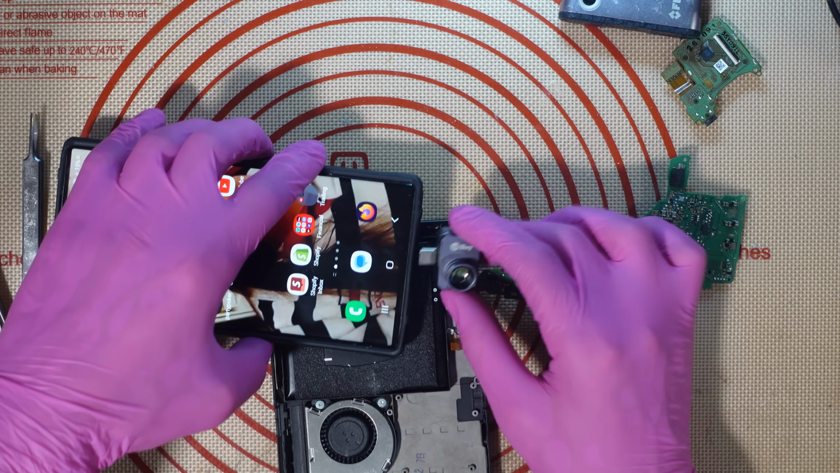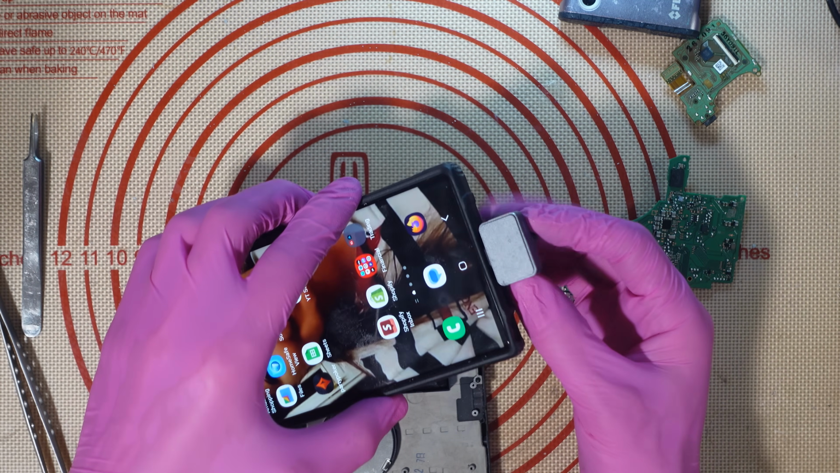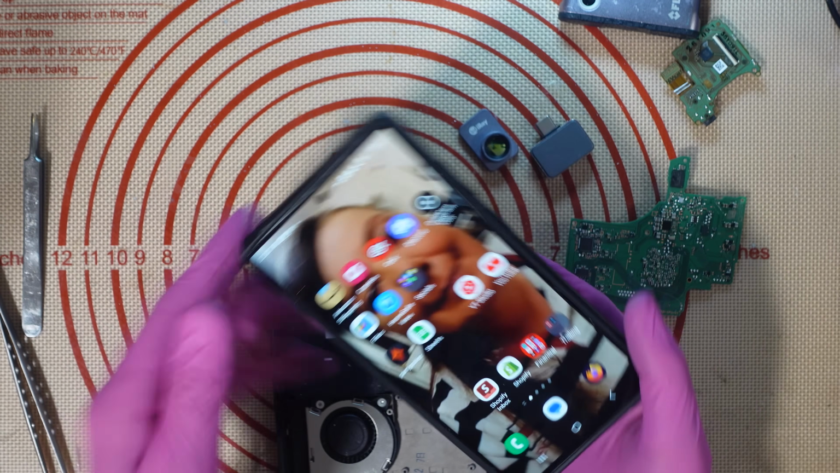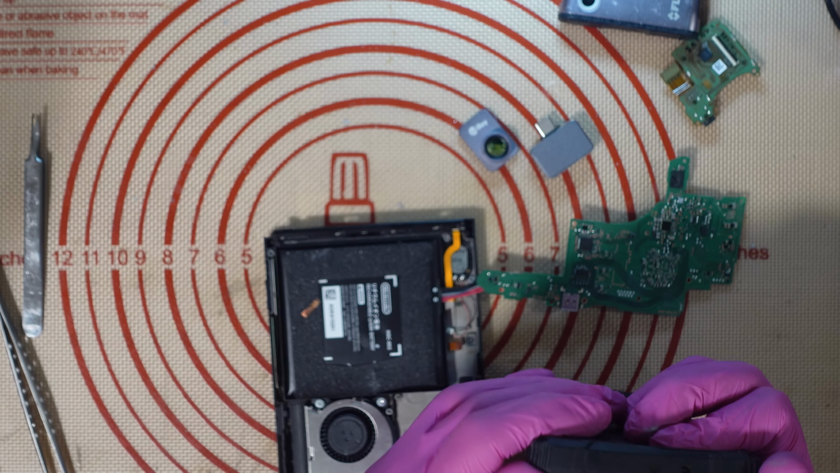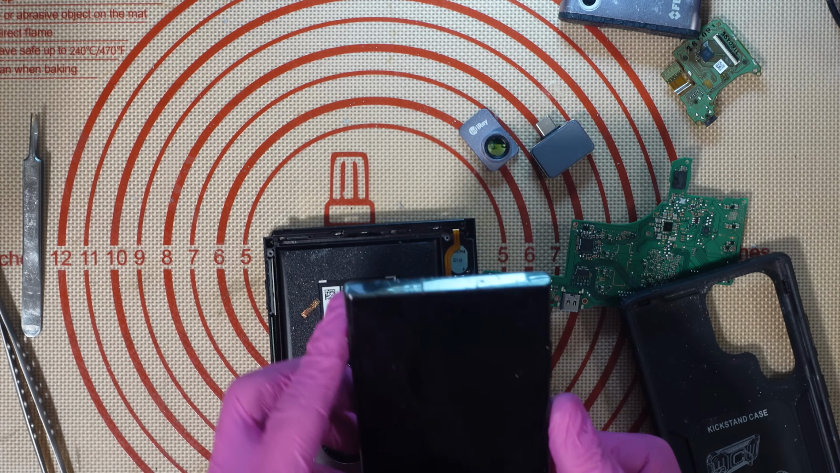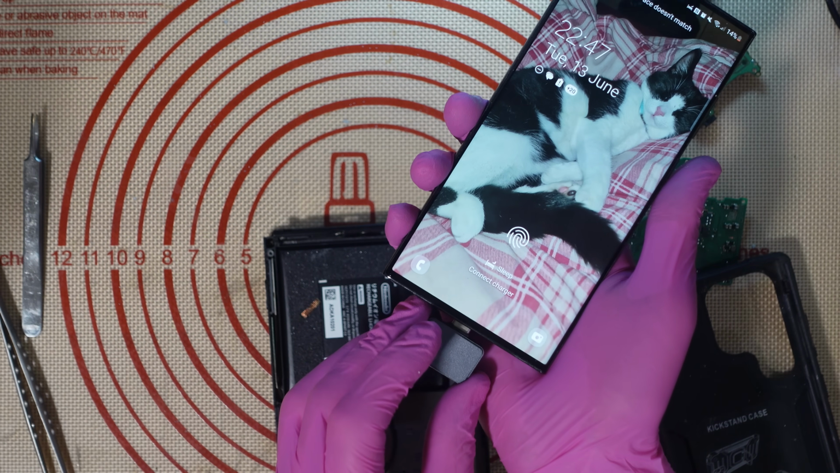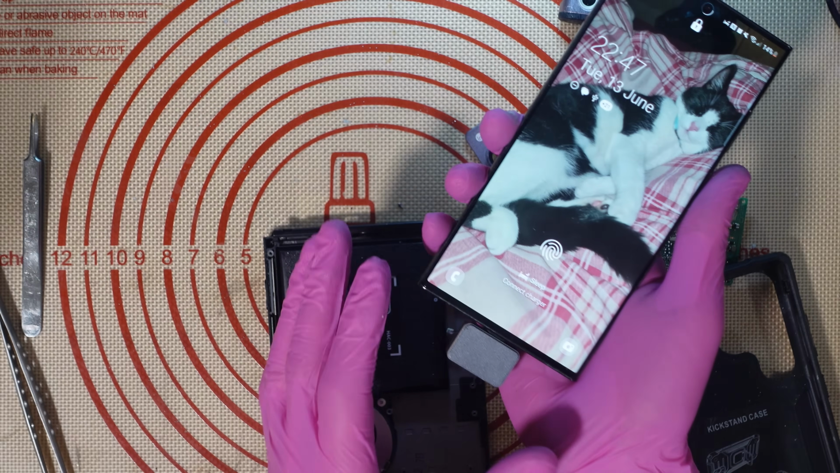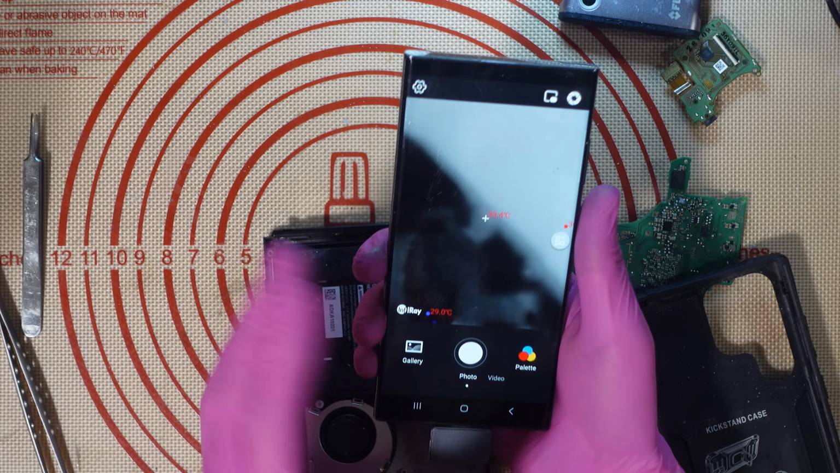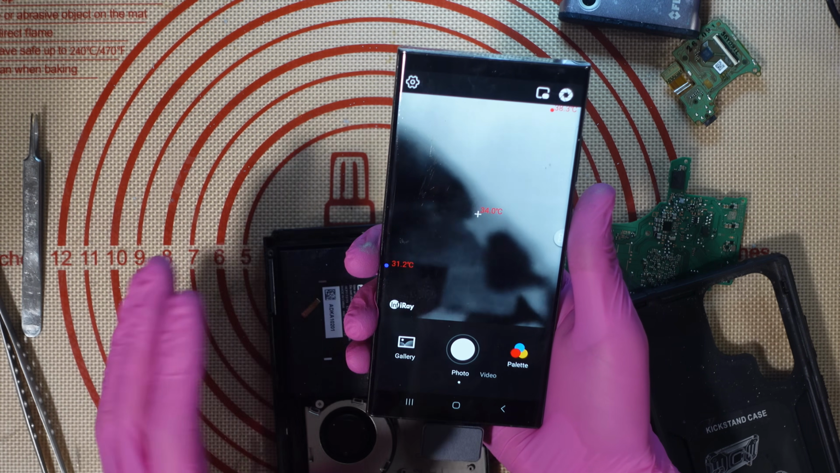So if I just plug it in rather. I'm going to plug it into USB Type-C. I've got to take my case off for this. So that's the only problem, is I would have to take my case off. But at the same time, I don't normally use a thermal camera with it plugged into the phone like this. I normally use a thermal camera with an extension cable because I don't want to have to hold my phone. And there you go, I didn't even need to load that up, it just loaded straight up.